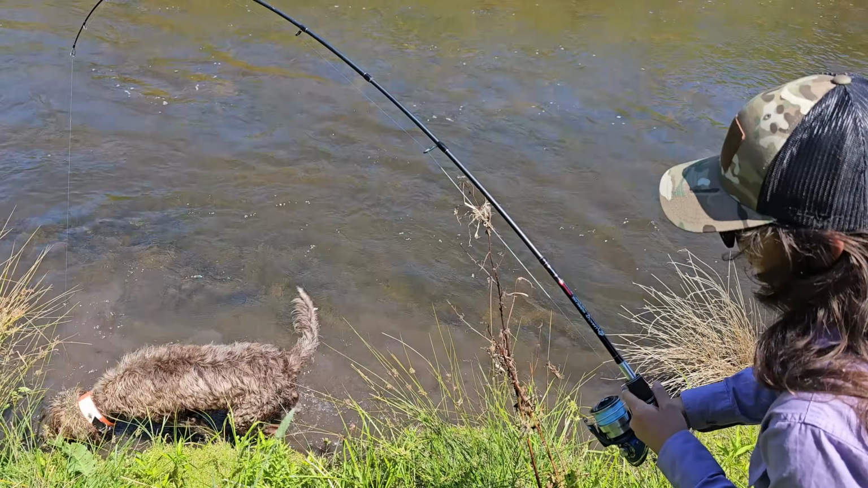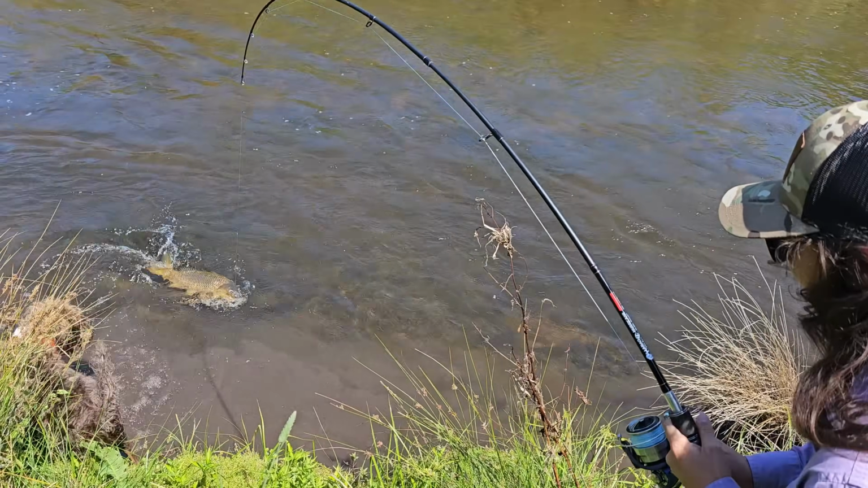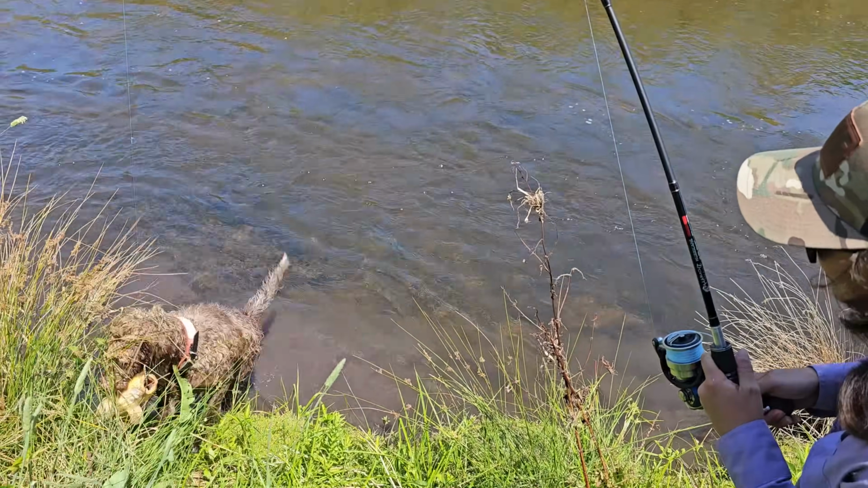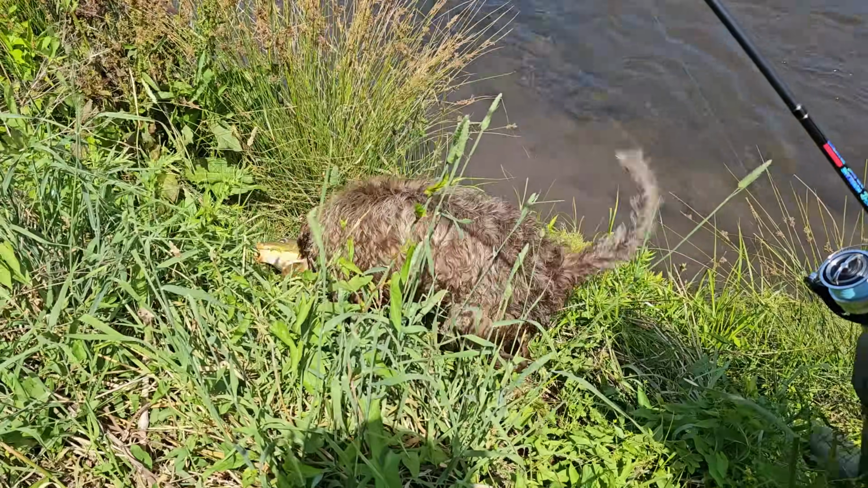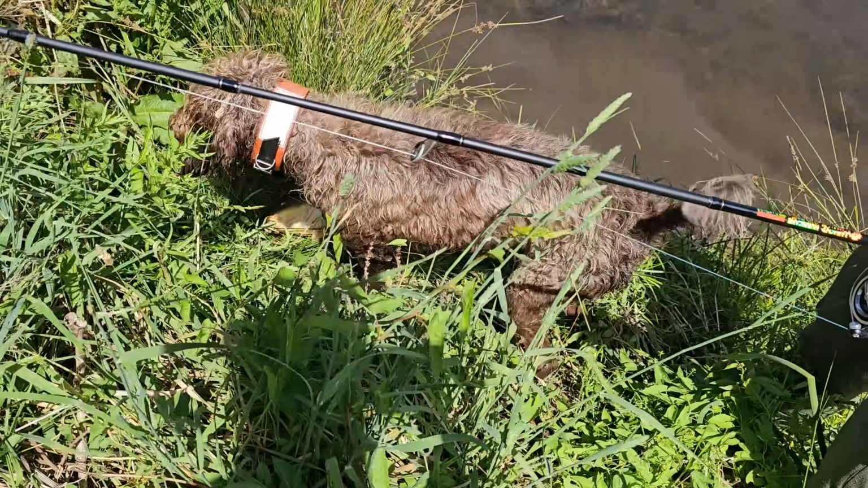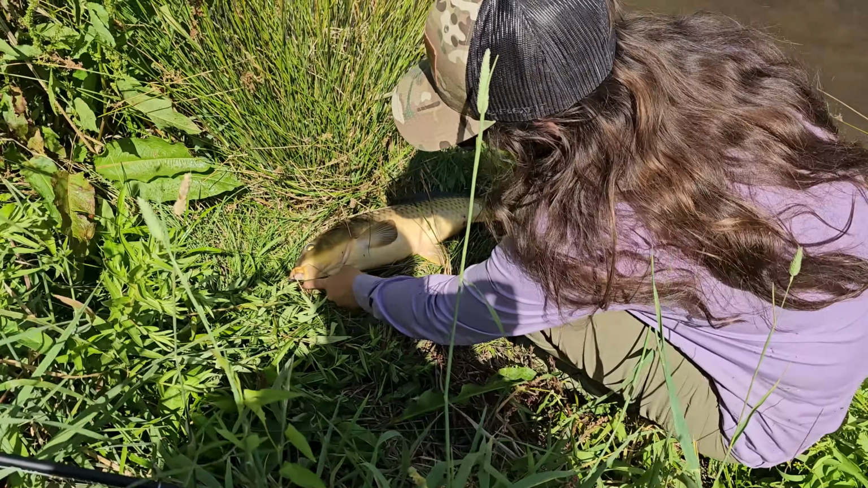Pretty big fish. Yeah. Oh, Rem. Good girl. Good dog, Rem. Good girl. Wait, Rem. Just wait. Good dog. Wait. Leave him. Good girl.